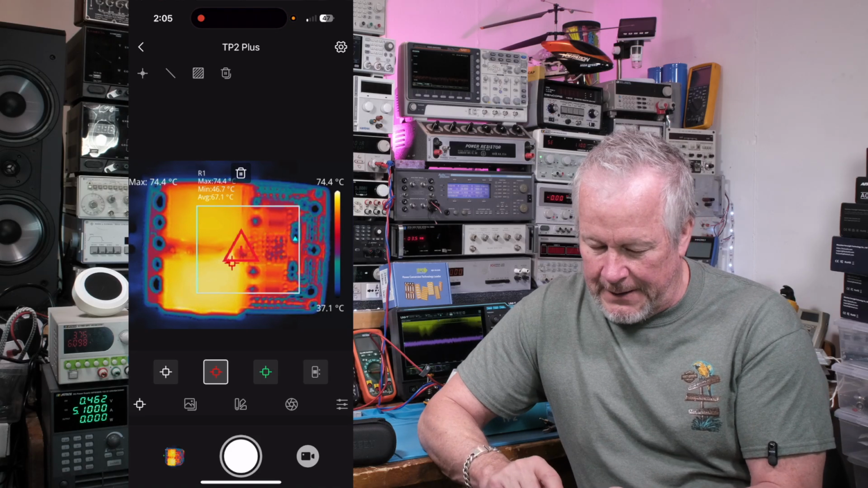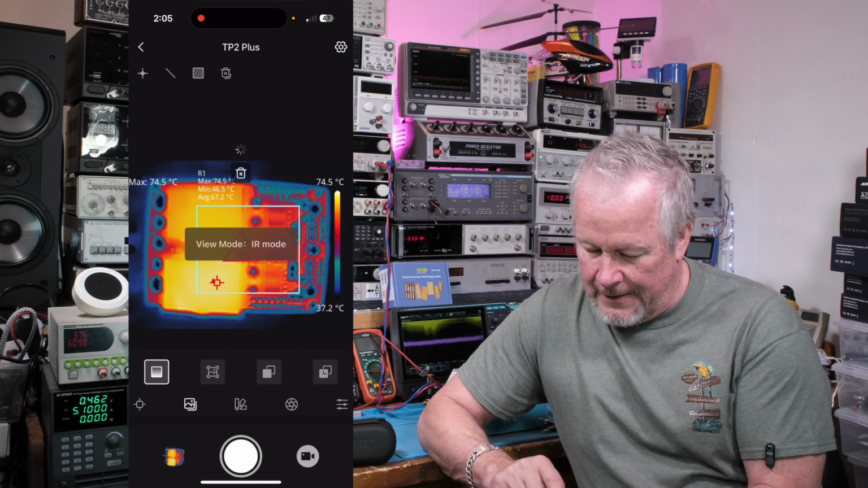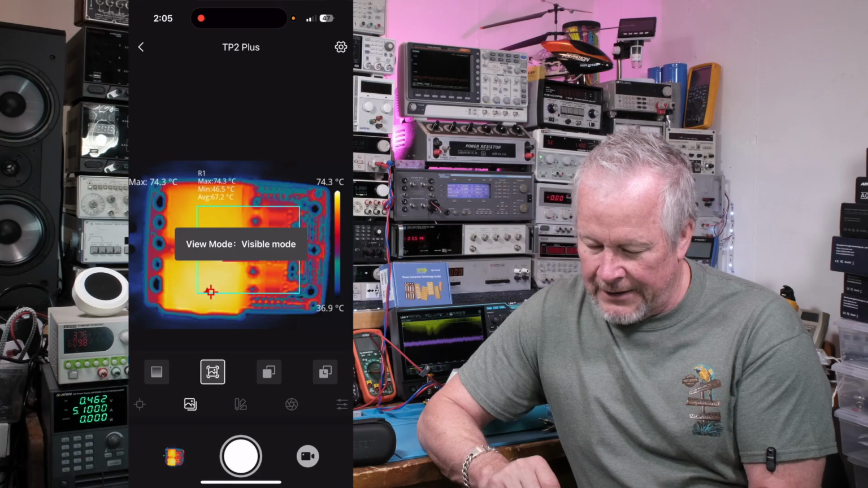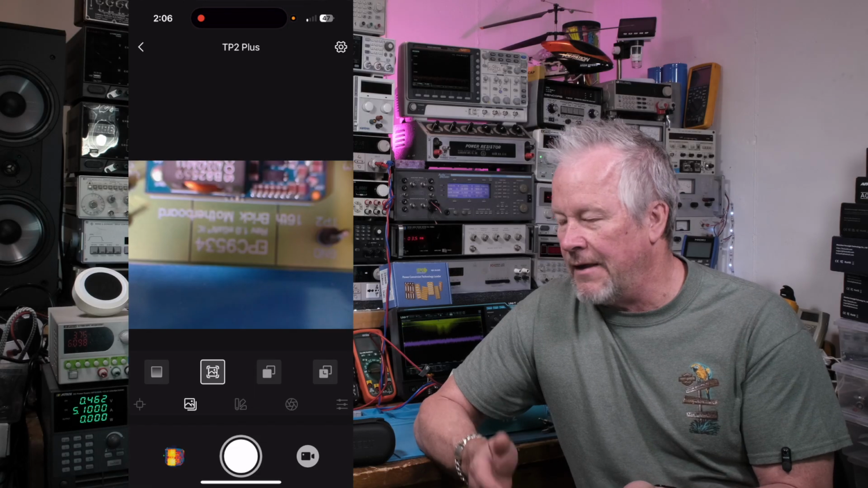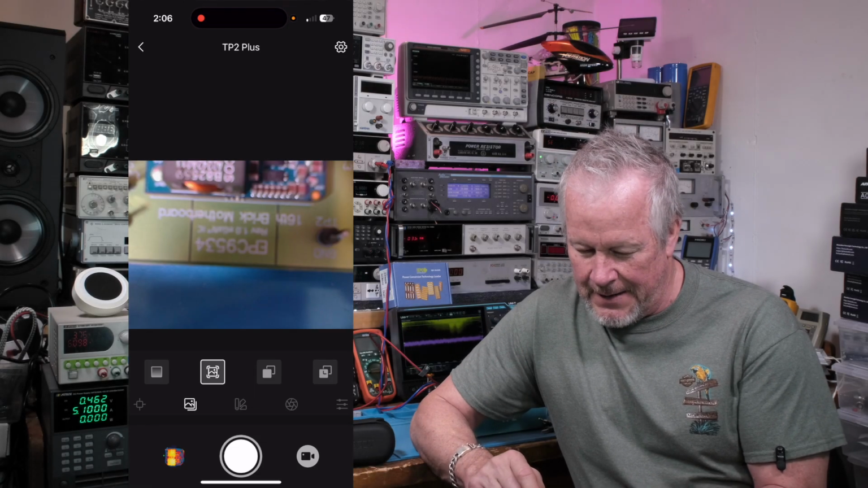Okay, let's go to the rest of the menu. The next one over, on the far left, is IR mode. That's where we are. I can go to visible mode. Visible mode is just going to show the camera, which is kind of interesting because when I first saw this thing, I thought it was using the phone camera as the camera. That's why it attached the way it did, but it doesn't. It has its own camera.